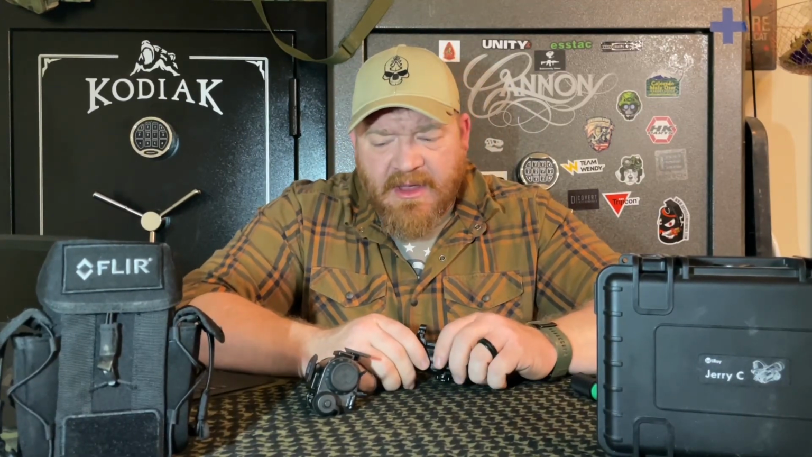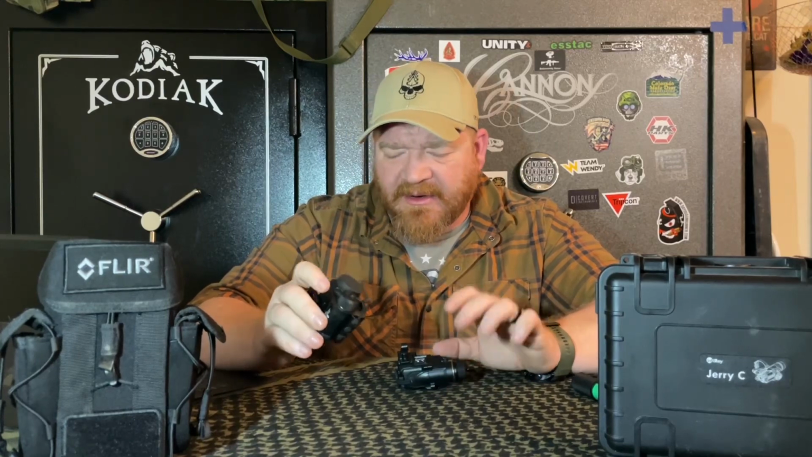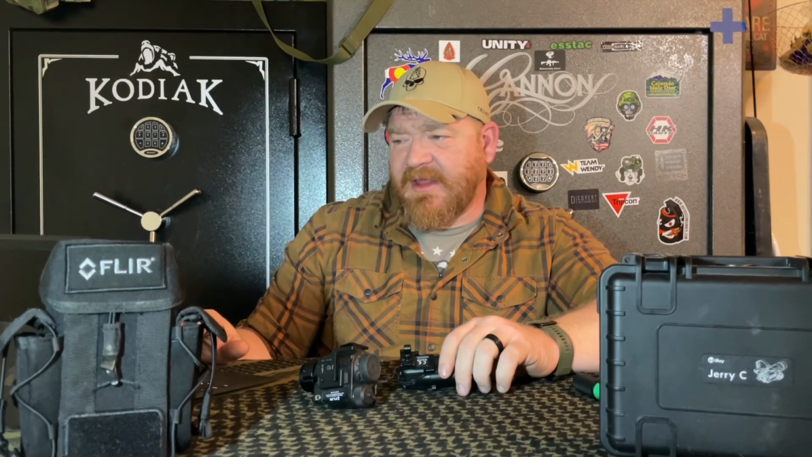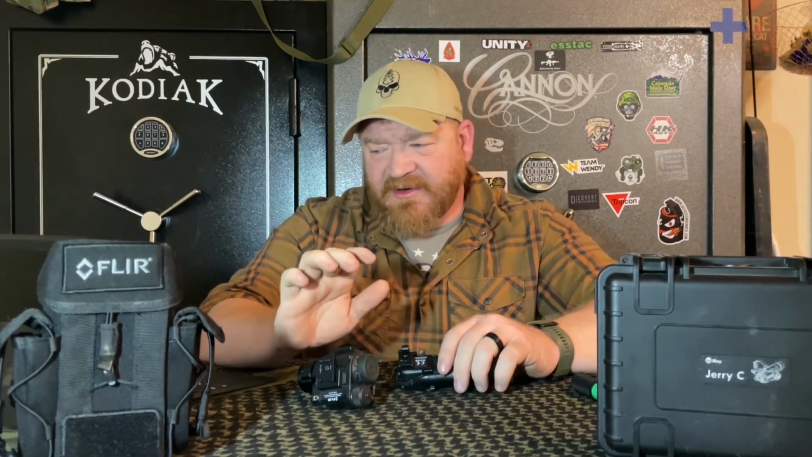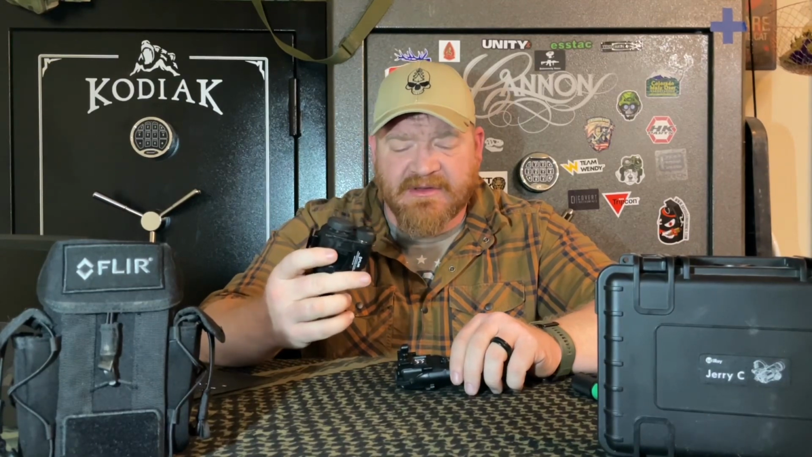So the Jerry C does not have a further detection range than the Flir breach, although the spec sheets kind of argue otherwise. The Flir breach spec sheet is saying that the Flir breach detection range, using the Johnson criteria, which is a 1.8 meter tall man, is 335 meters away. I can tell you right now, the Flir breach can see a lot further than that, and it can detect the heat source from a human further than that.